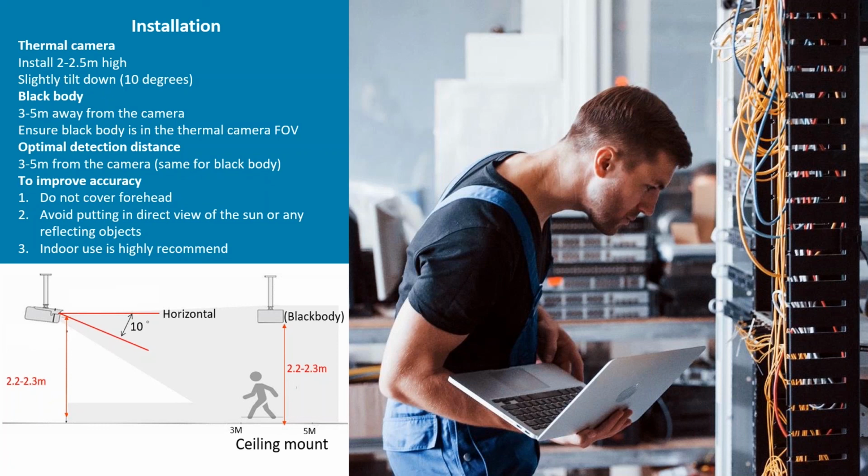Absolutely. And as I mentioned, it's highly recommended that we use the camera indoors for the accuracy of the unit. Well, yes, that's right, Alan, which leads me on to the whole point of the black body. Just to give you an idea, a black body actually absorbs all the ambient temperature in its current environment, and the camera uses that temperature as a visual aid. So imagine a color chart, and if it's drawing in all of this heat, it appears as quite white. And if something's very cold, it'll be very dark.